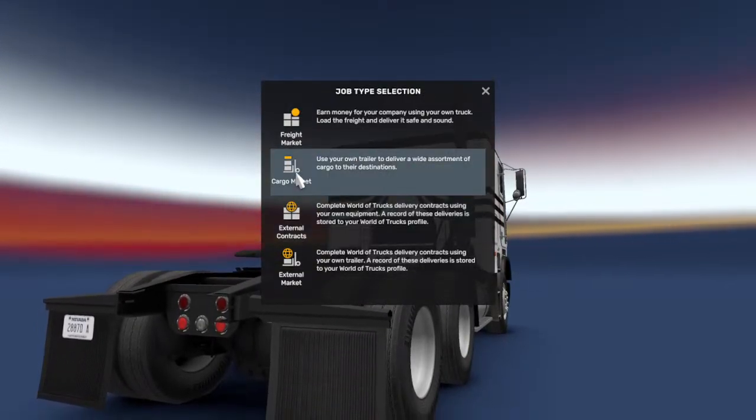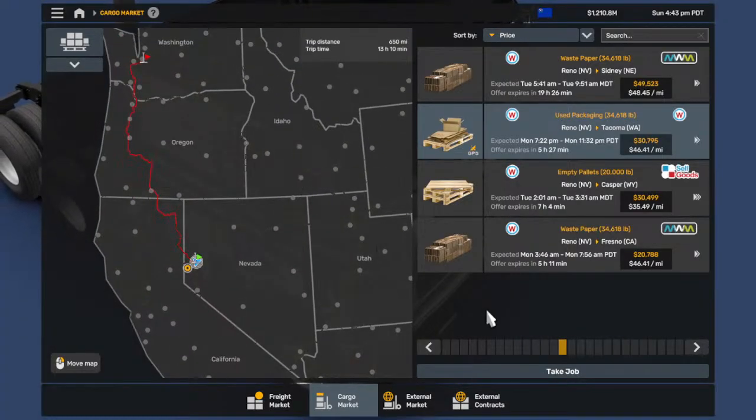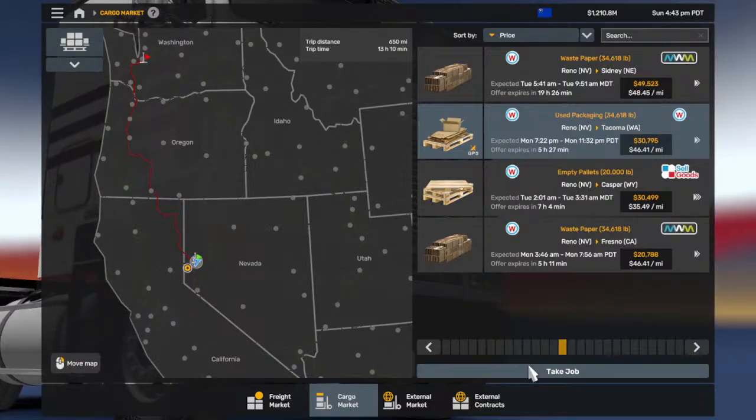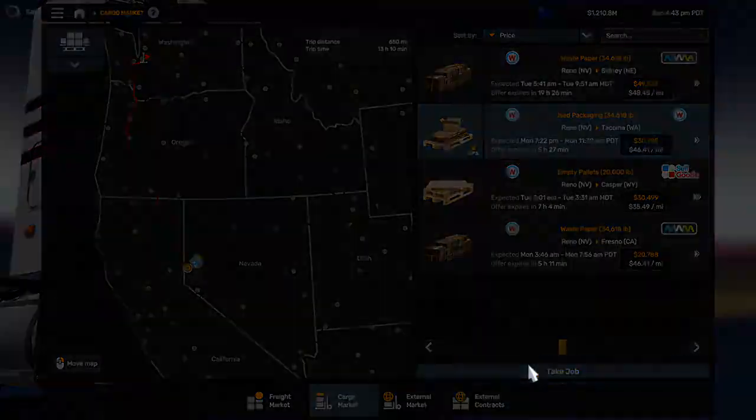Good evening, everyone. Contact with the Freightliner FLB with the Cummins M11. Started with Tacoma for use packaging, and what that means is that it's going to be a 650-mile ride across Oregon. So,